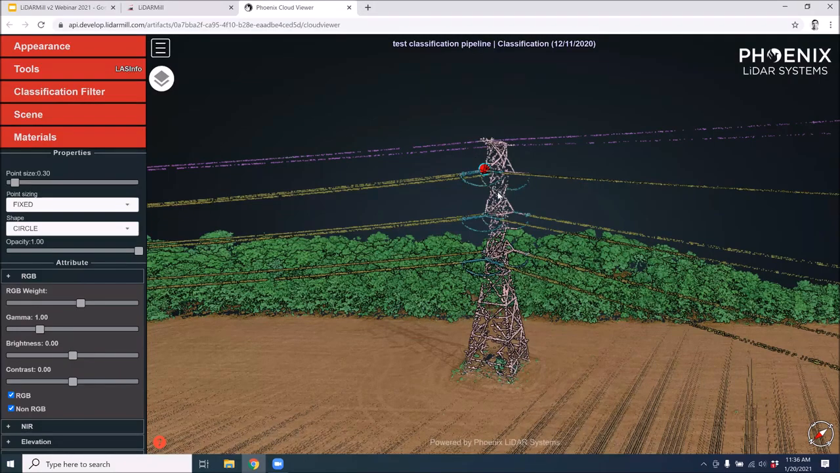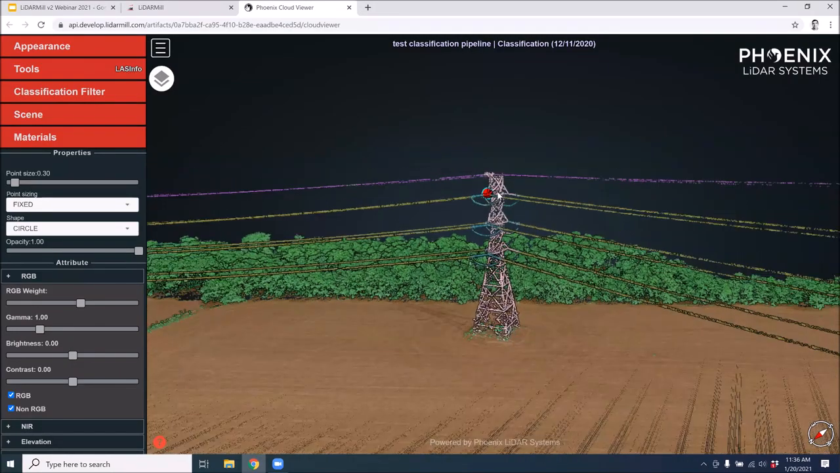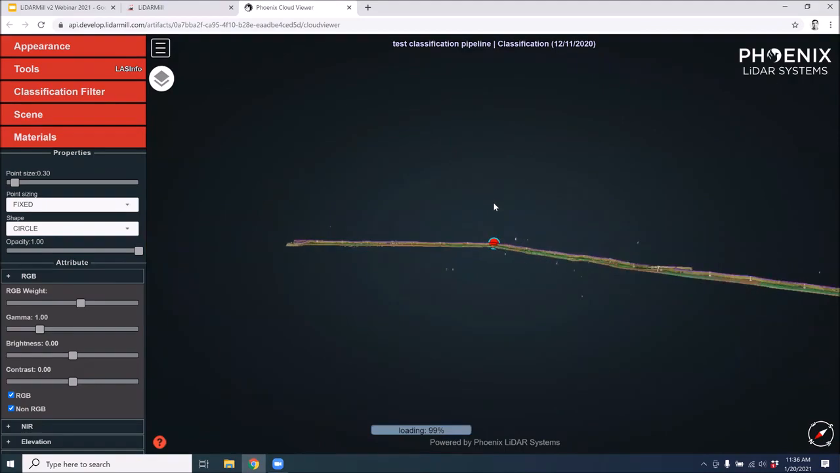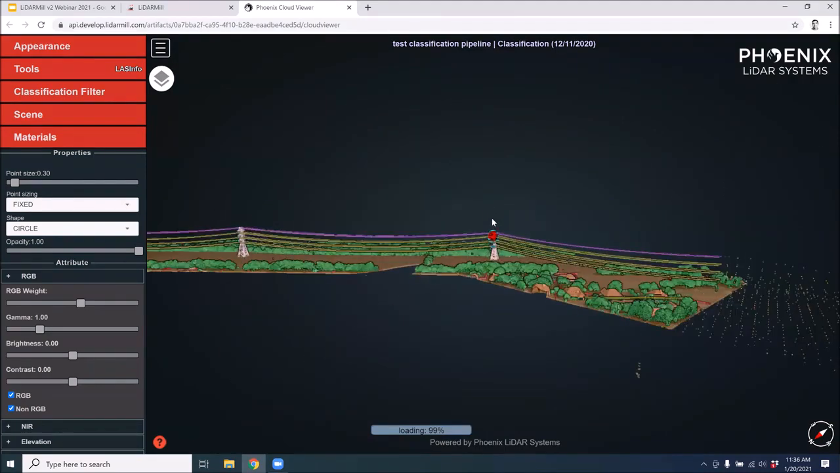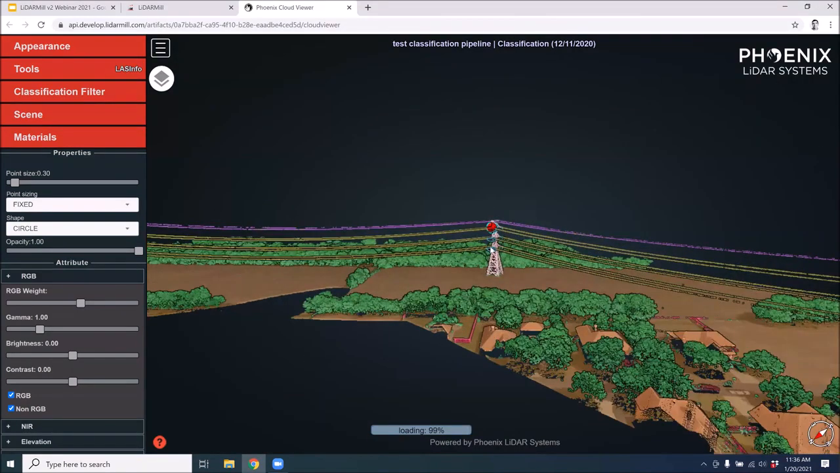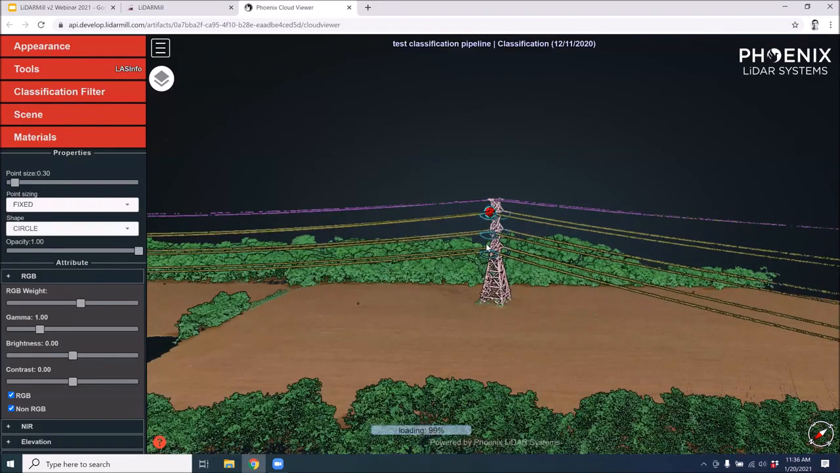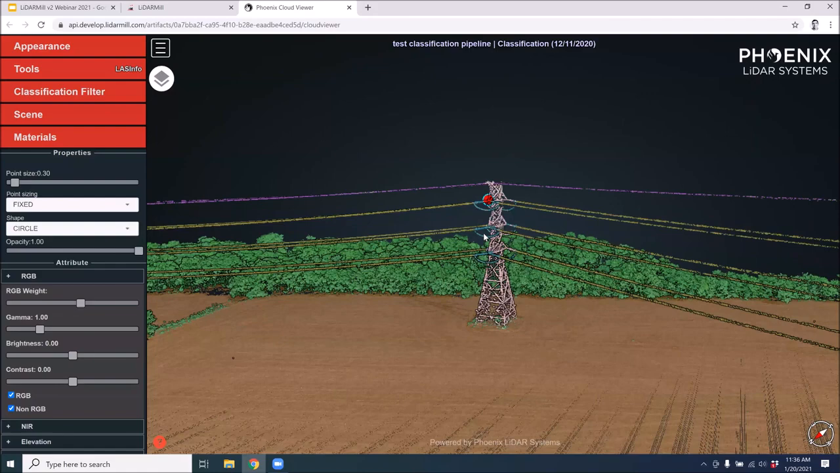So let's just say 5 minutes per tower, and then on this entire data set, we probably have at a minimum like 40 towers. So if we can get a good head start on classifying our data set by using this, we have the potential to save a tremendous amount of time.